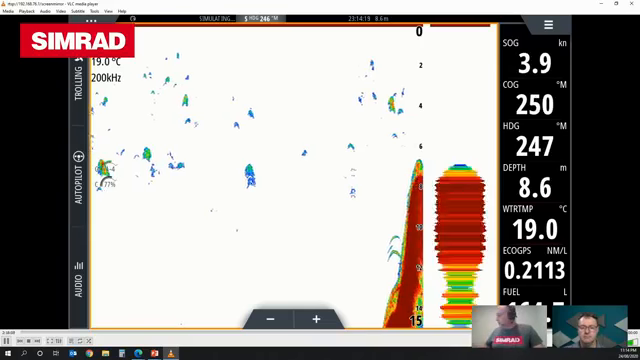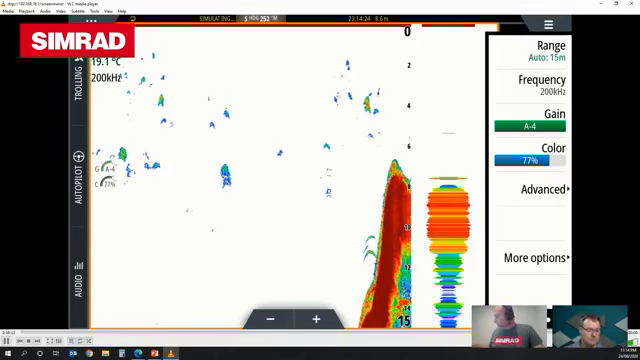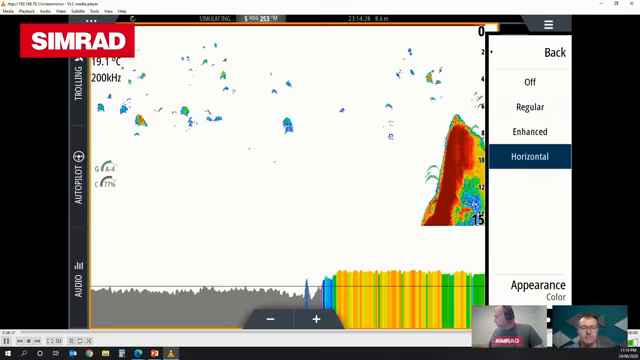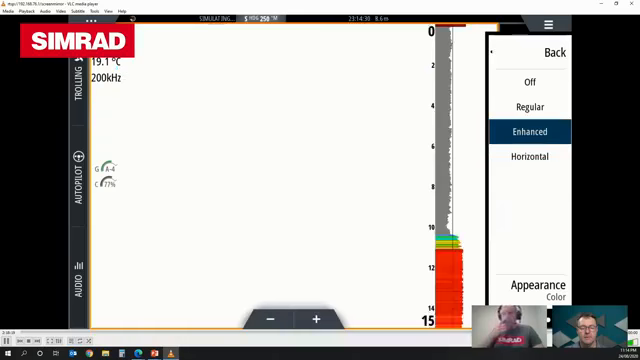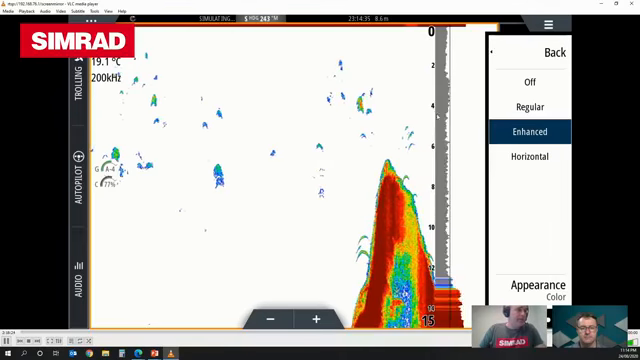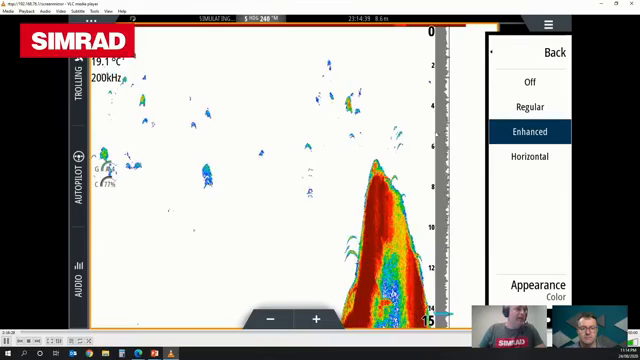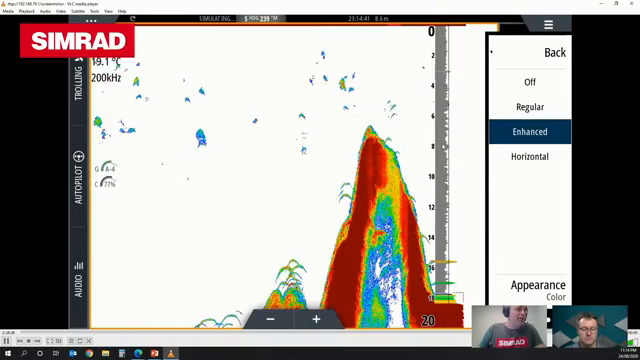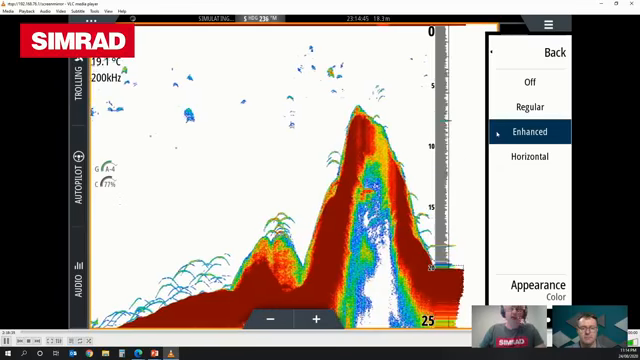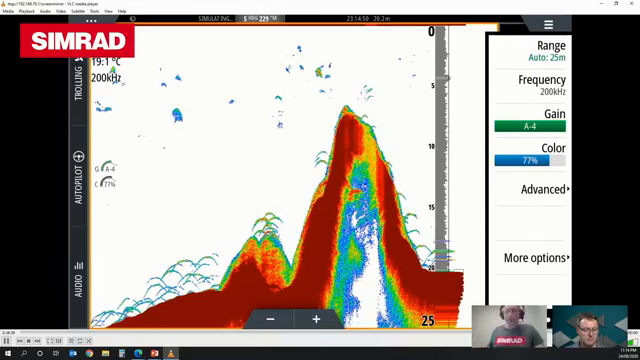What we've done with advanced A scope is brought a little bit more information in for you. And so what I'll try to do is show you what that is. So what you're looking at here are all of the signals that are coming back to the sounder, even the ones that aren't being displayed on screen. So everything in grey is something that we don't class as being strong enough of a return to mean that it's a target.